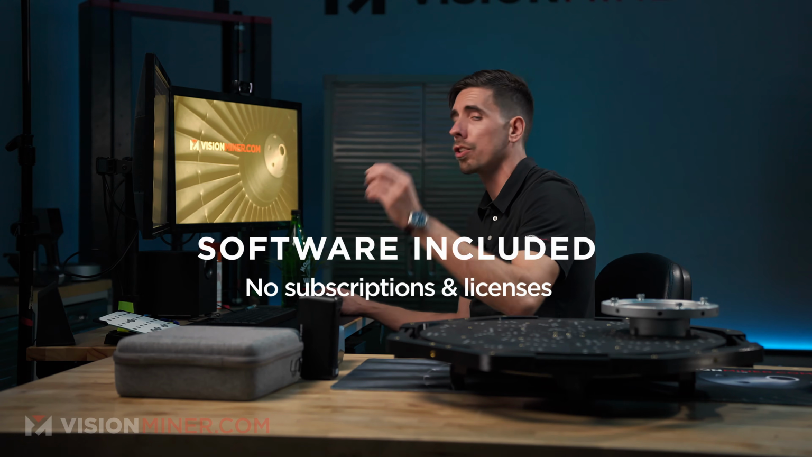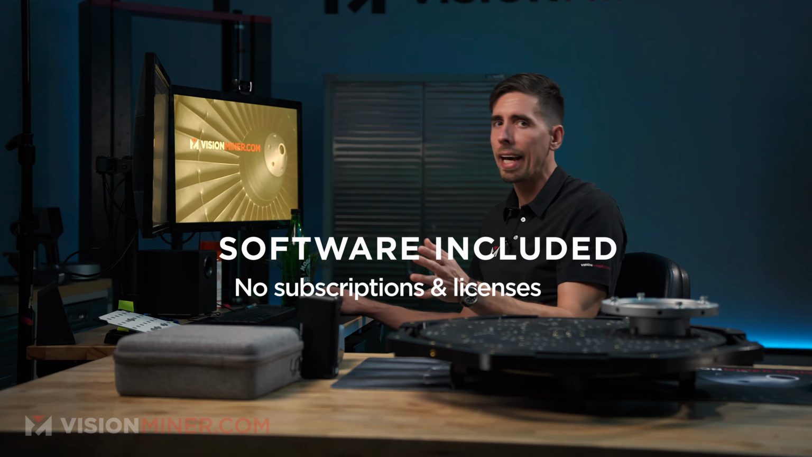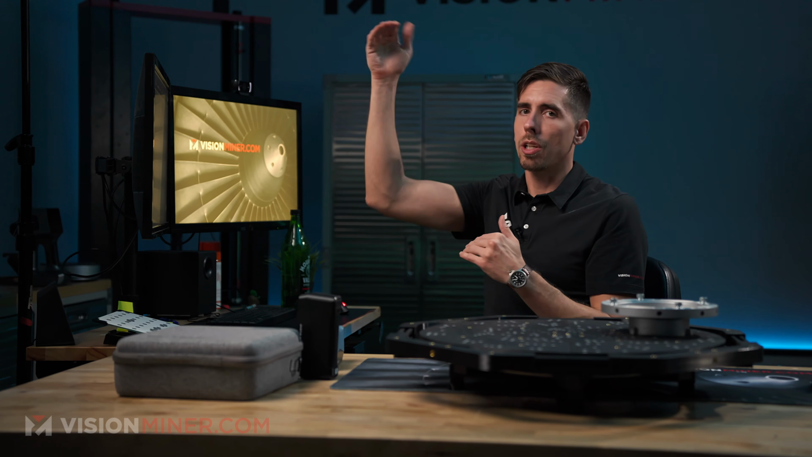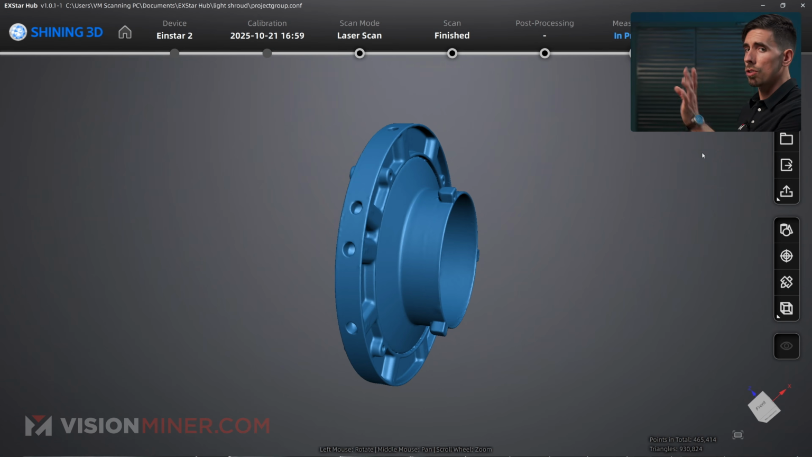And again, this is the software that comes with the scanners, totally free of charge, no licenses, no subscriptions, none of that. Shining has not been a fan of that unless you get into the upper echelon of reverse engineering software. Let's just show you a little bit of measurement.